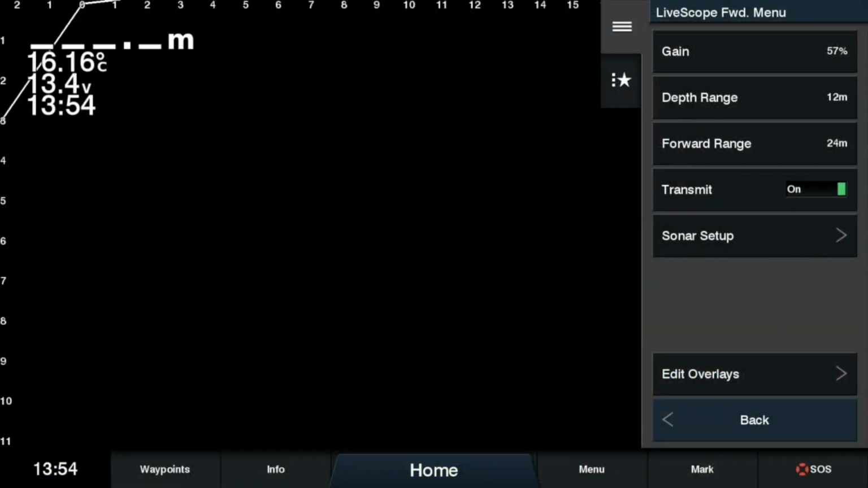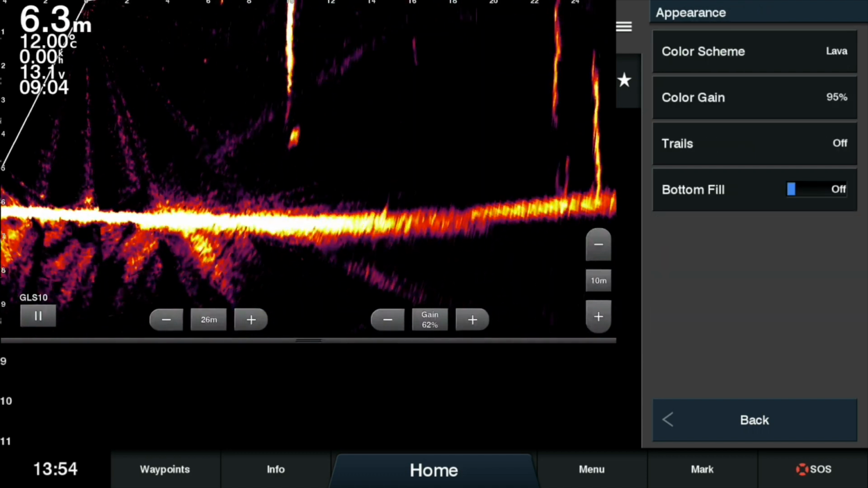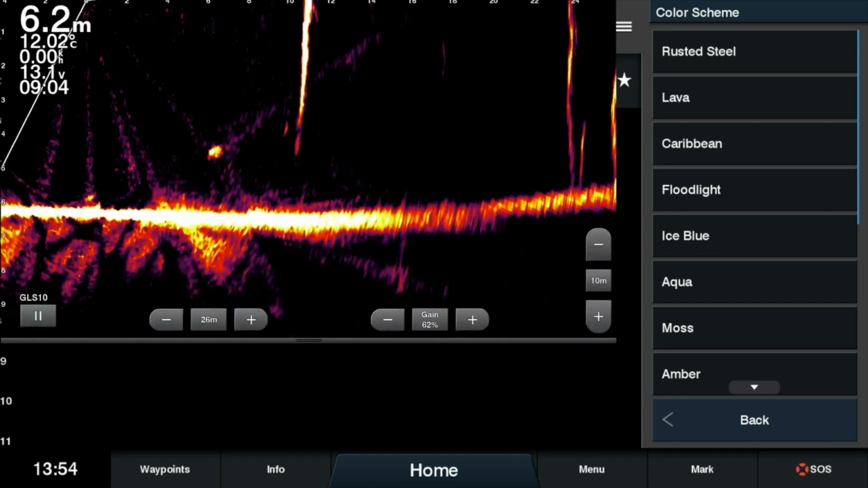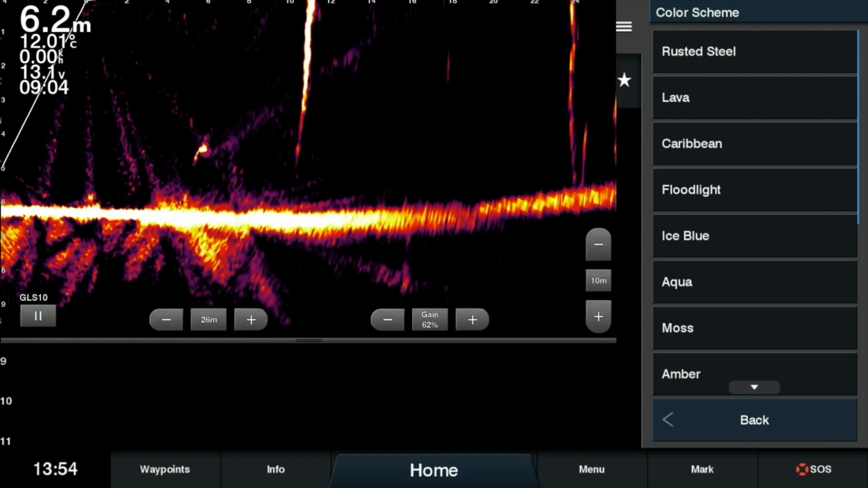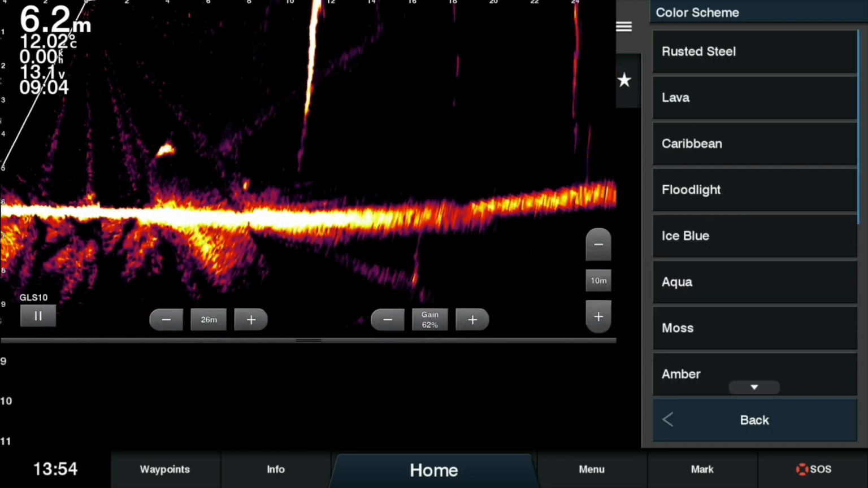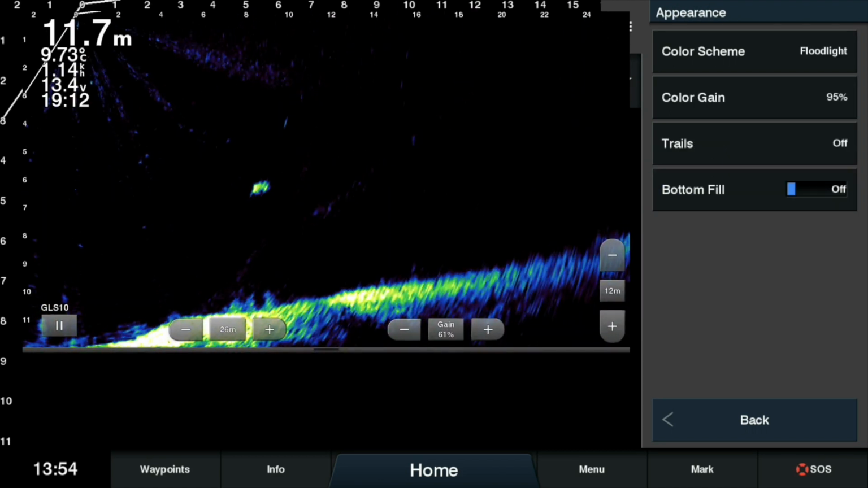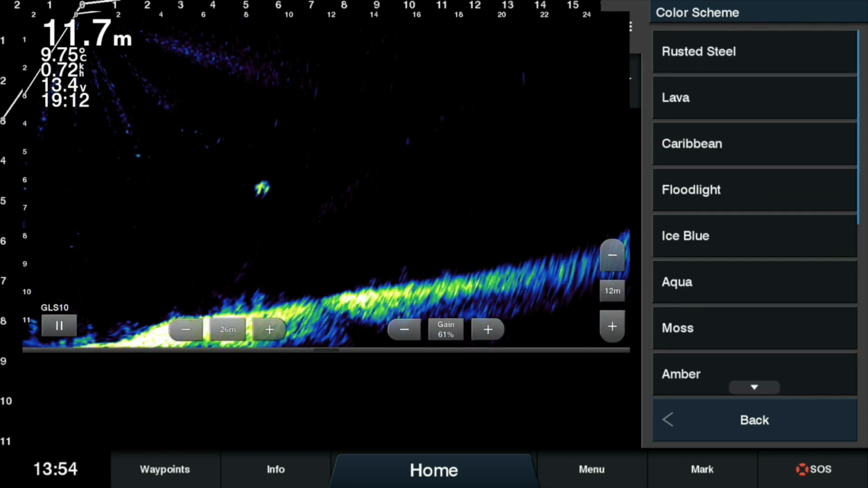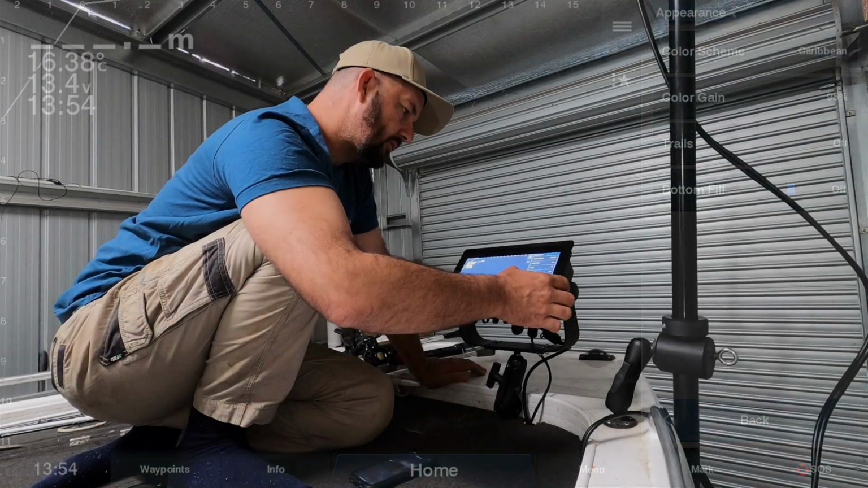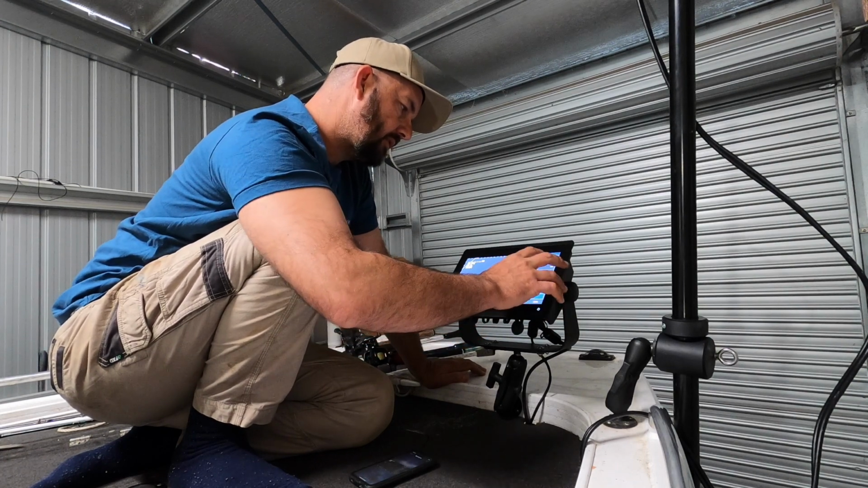So really, appearance, colour scheme, lava is probably my favourite. It looks a little bit like that. So we'll leave that there for that. In the night time, I generally go for a floodlight or a Caribbean. I don't know, it just seems a little bit easier on the eyes to use those ones. Just go back into it there, so nice setup.